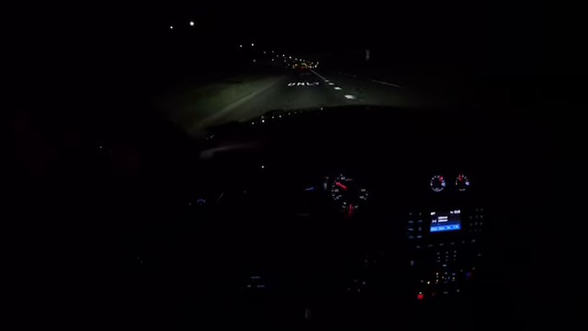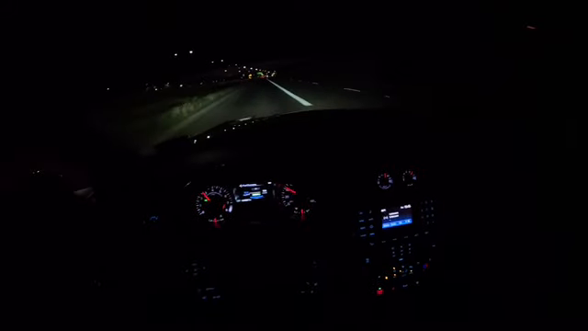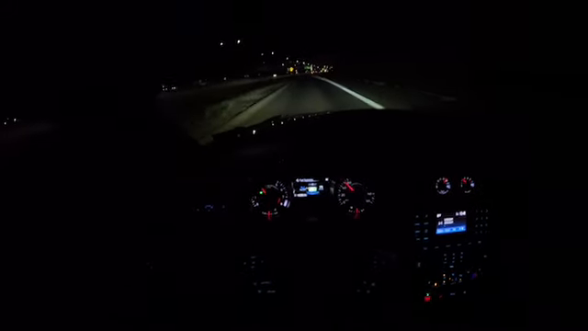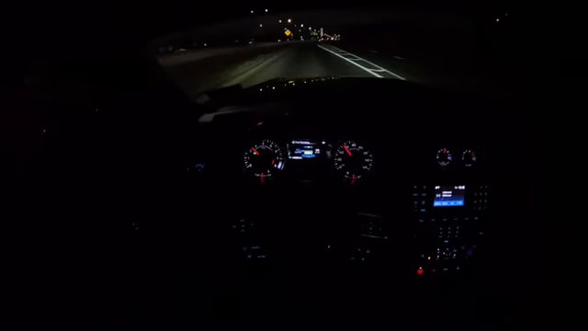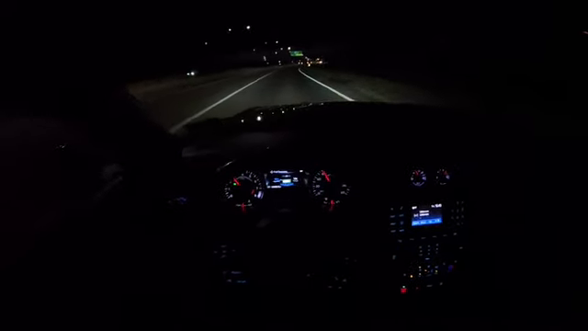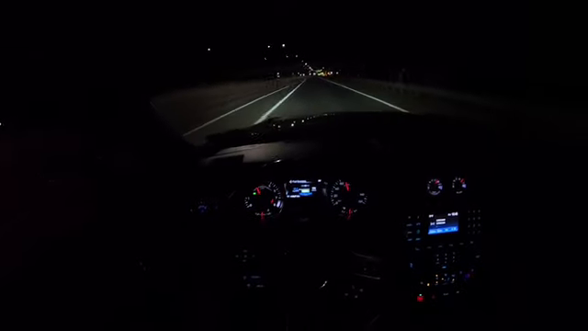I gotta put it this way, 200 horsepower on a motorcycle is a lot different than 200-something horsepower in a car. A motorcycle weighs probably not even a third, maybe a quarter of what the car weighs, so their chances of beating you are always higher.